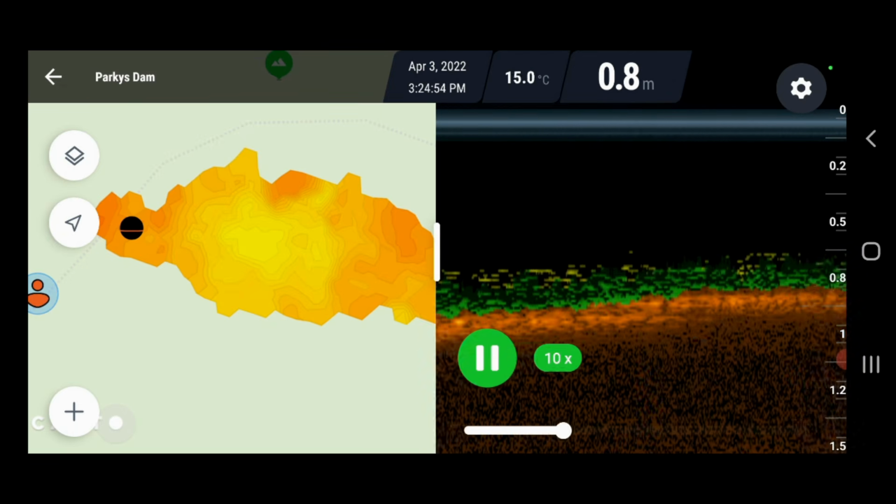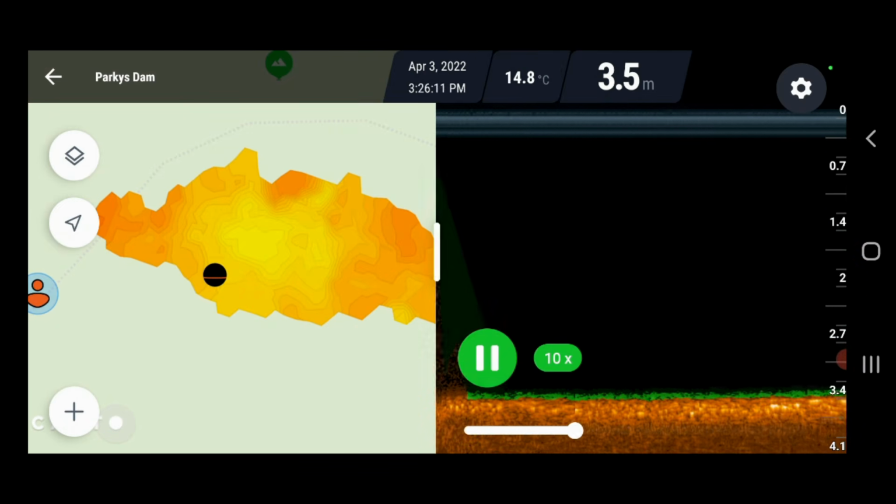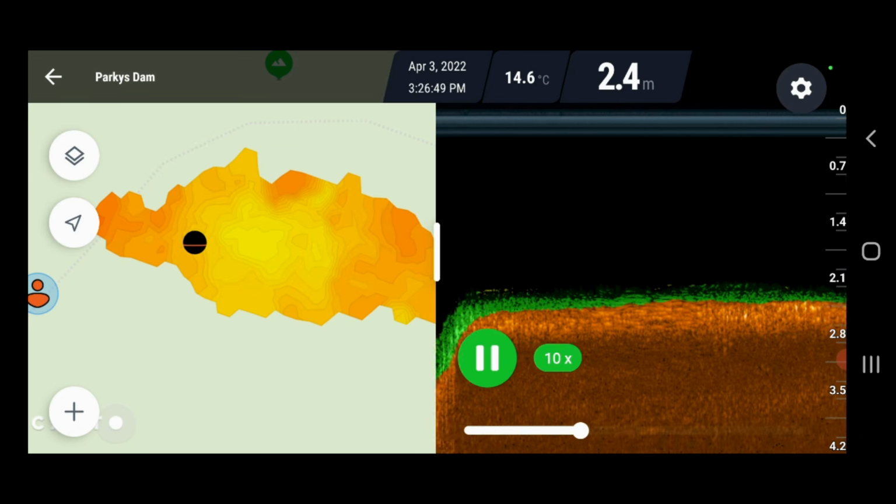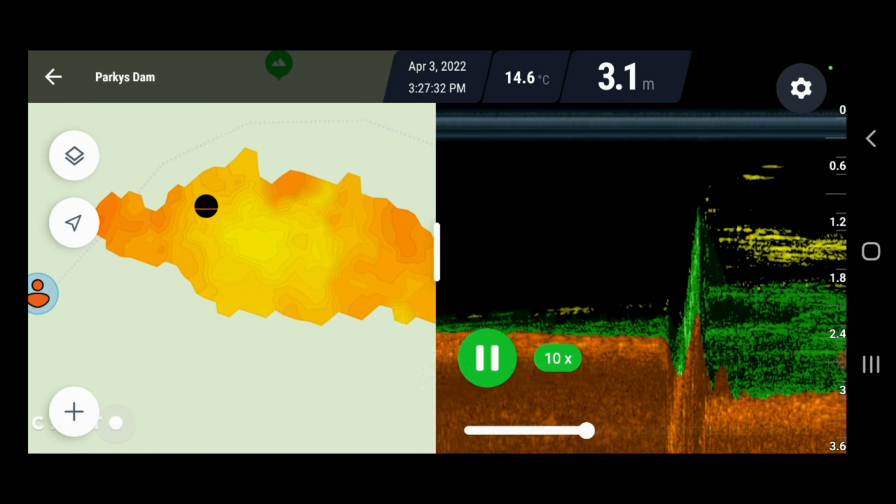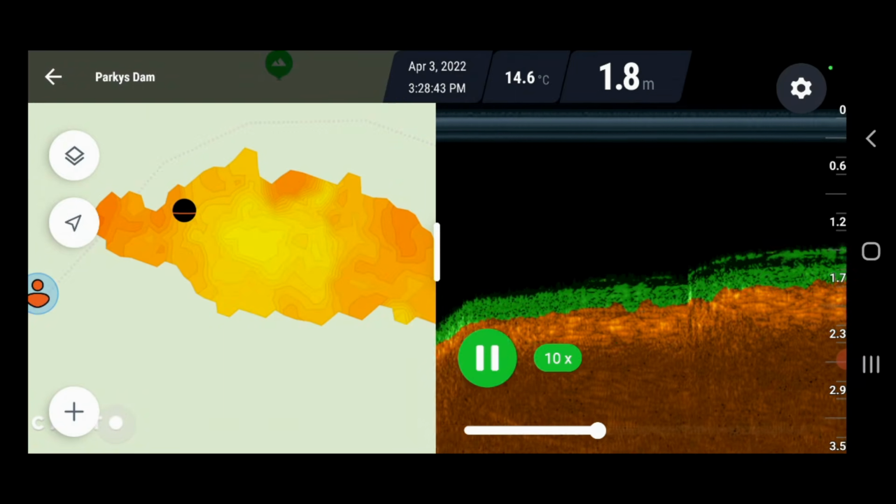So I can lay in bed at home at night and look at all this and study my favourite fishing spots. I can see where I've cast out there. I can see where there's a bit of a drop off. I can see there's lots of snags around that edge, which I know there is.